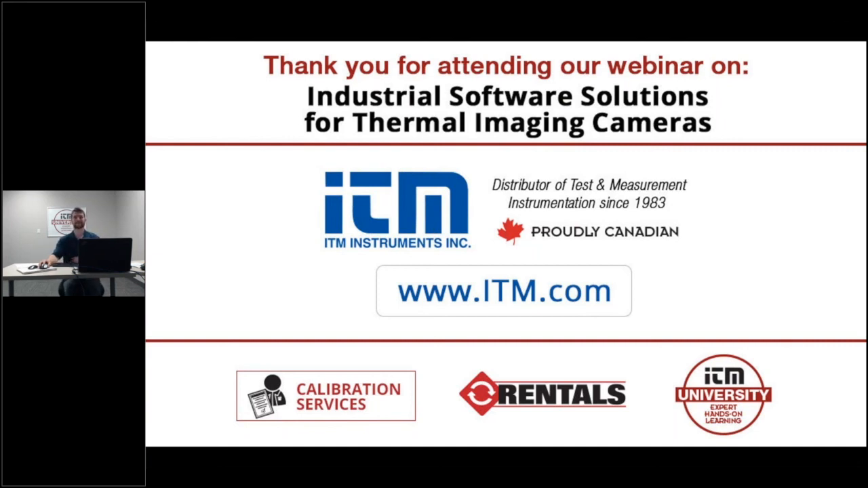If you ever want to try the software, you are able to download a demo version of Thermal Studio Pro. It's limited in functionality. It'll say demo everywhere, so all your images and all your reports. But what's nice is if you ever decide to buy it, whatever you had created will be unlocked and the demo message gets removed. So that's kind of a cool feature.